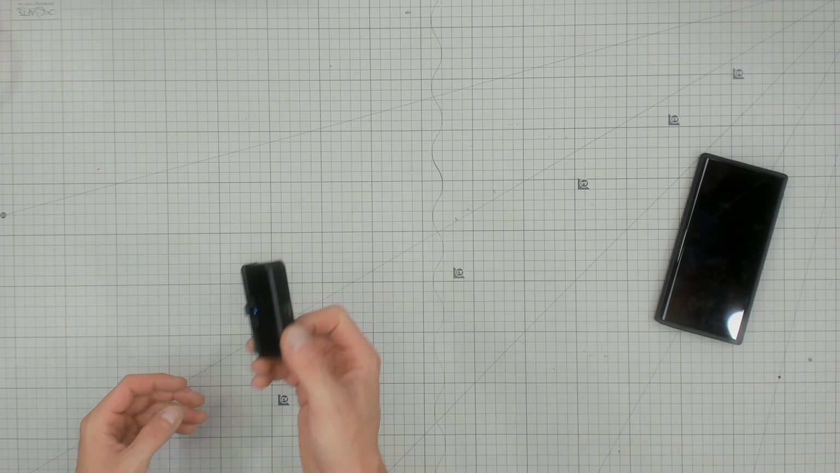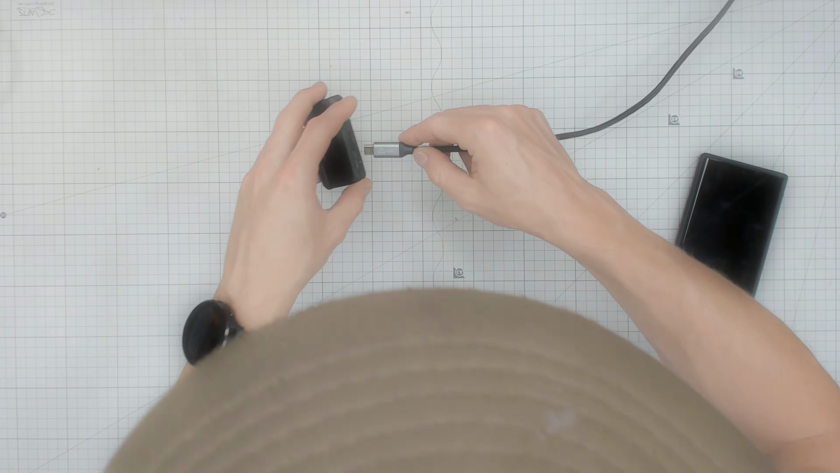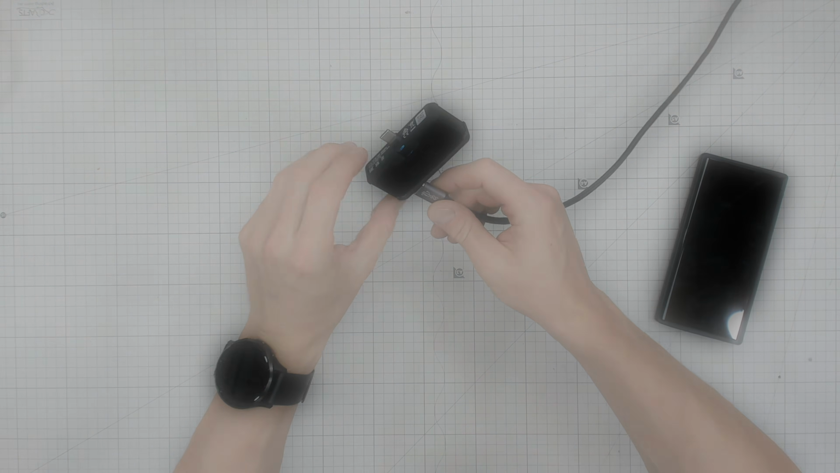That is the FLIR ONE Pro that I'll put on charge now and hope doesn't burst into flames. If this video ends unexpectedly, you know why.